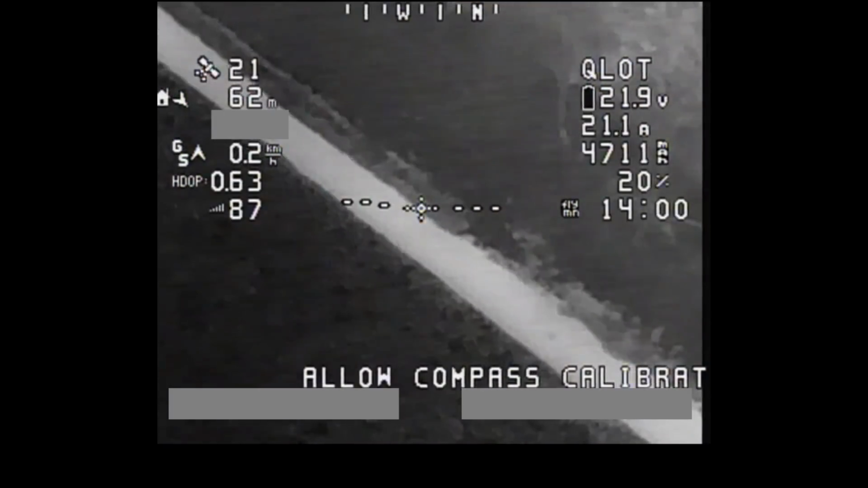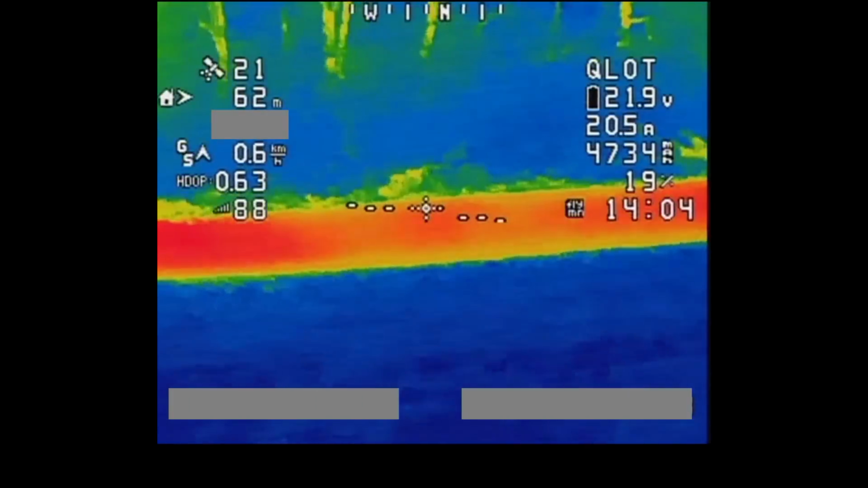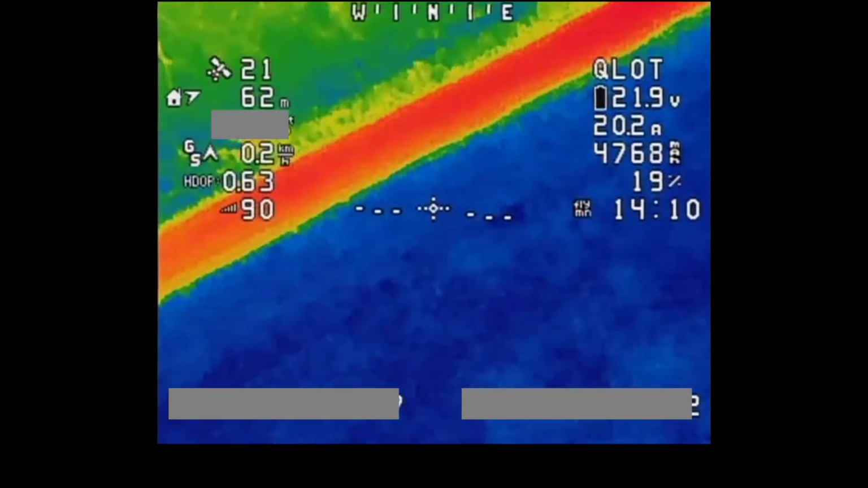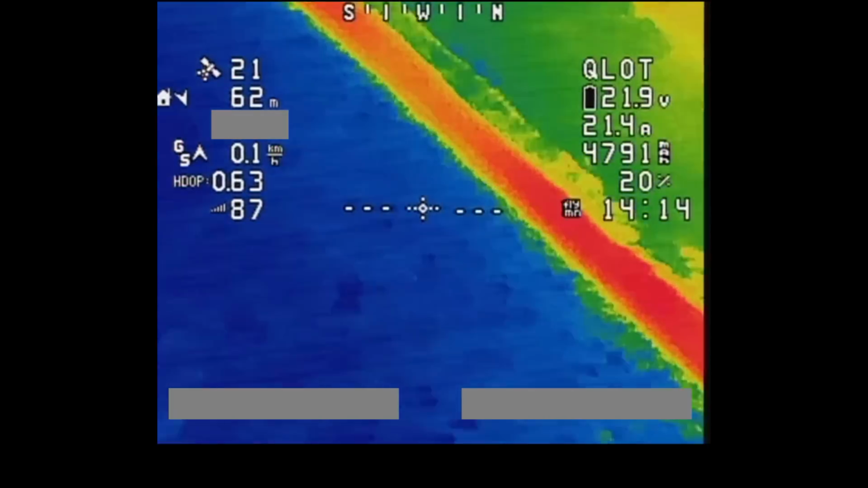Trying to change. So this is the multicoloured colour palette. Where did the cyclist go? Where did they go? I lost them. Anyway, let's keep looking around.